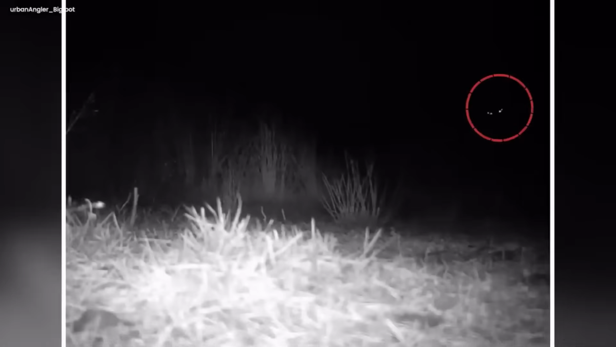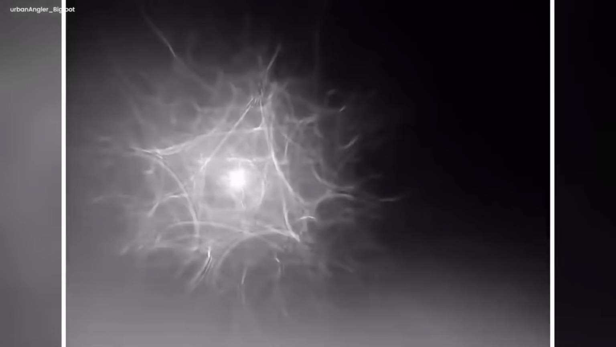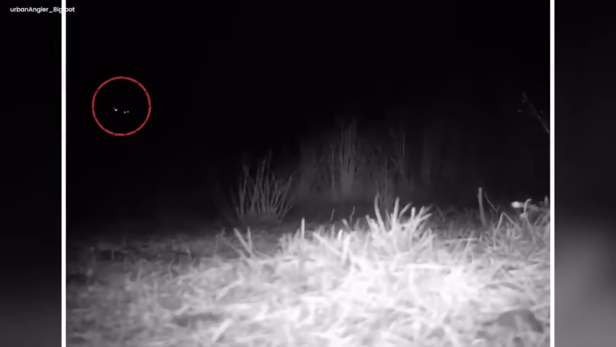The creature's movements are swift and sudden, and after a few minutes it becomes agitated and disturbs the camera, causing the recording to end abruptly. This unsettling footage will leave viewers with goosebumps and questioning the existence of these mythical creatures.